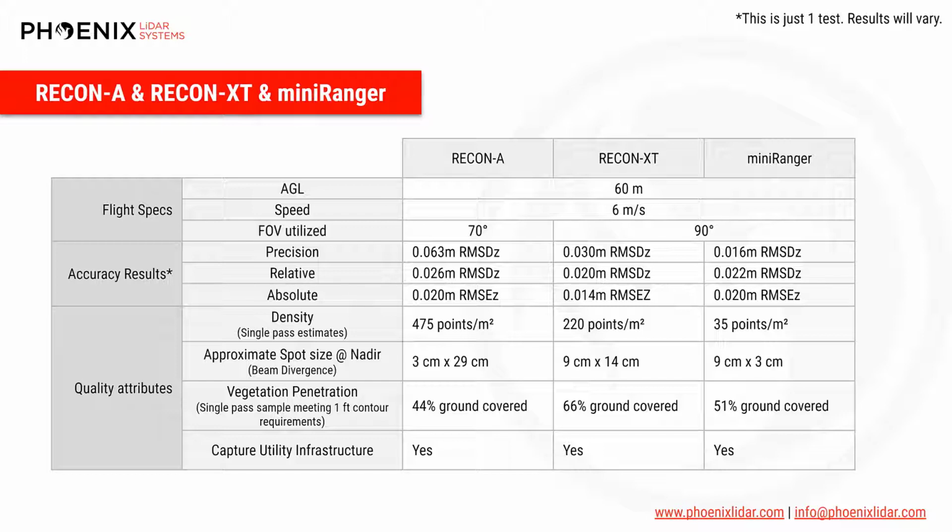If we compare the spot size, which is beam divergence, projected at 60 meters in this case. The Recon A has the highest beam divergence, XT is in the middle, and the miniRanger has the tightest beam divergence. Basically, less beam divergence means better precision, which makes sense comparing the other metrics.